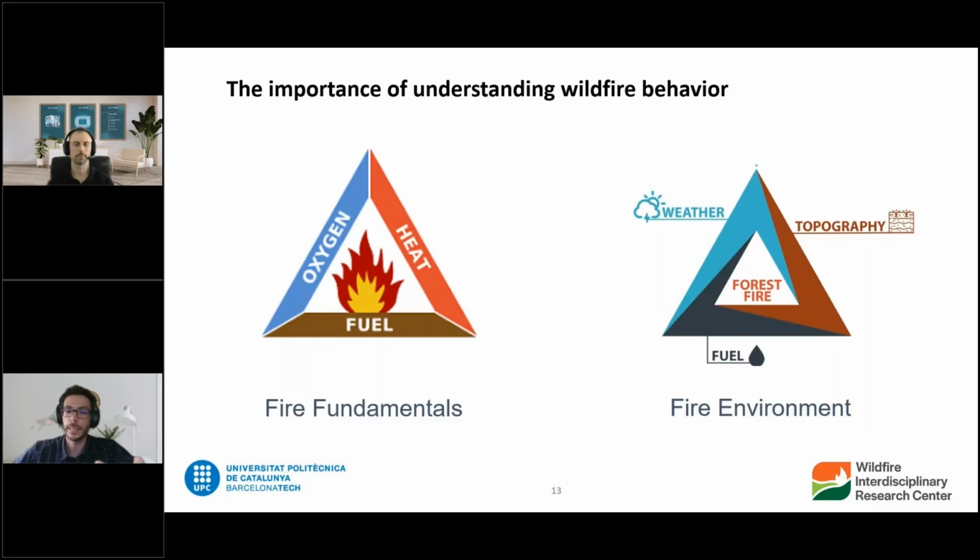And as I said, we know the general relationships between all the phenomena that play a role in wildfire behavior. So we know there are relationships between the fire, the fuels, meteorology, terrain. We know that at the lower scales, there are a lot of phenomena that we know and we can resolve, like combustion, pyrolysis, heat transfer, turbulence, etc. Right?